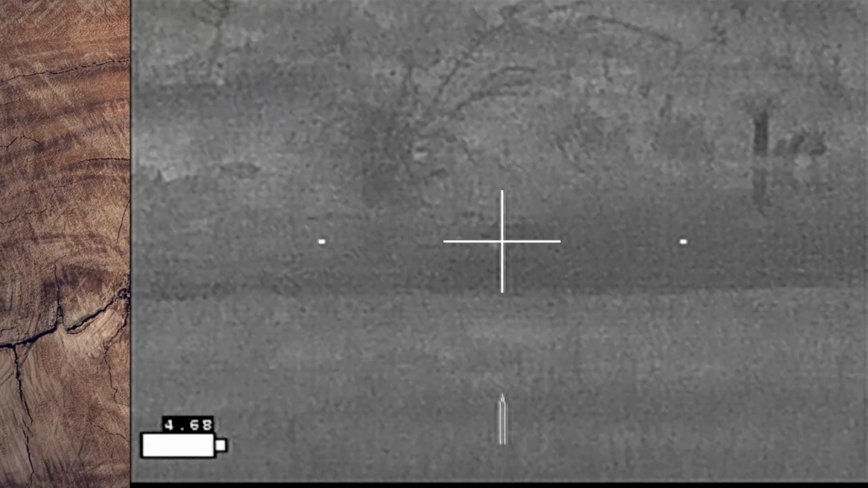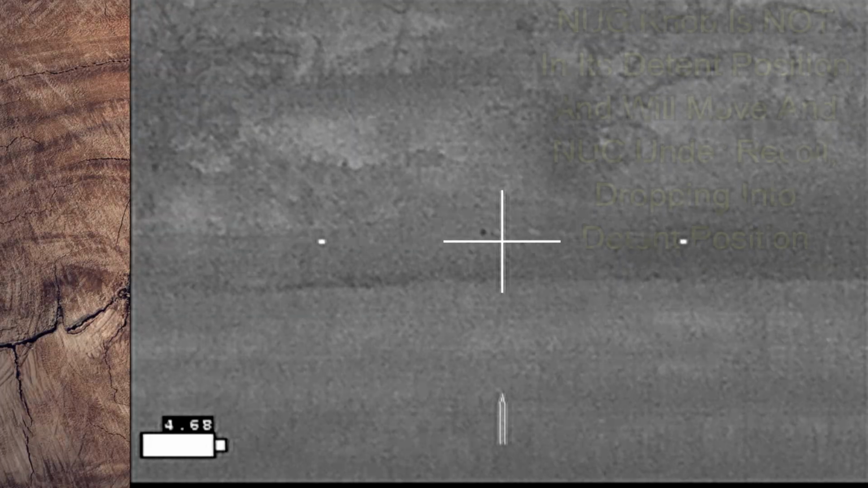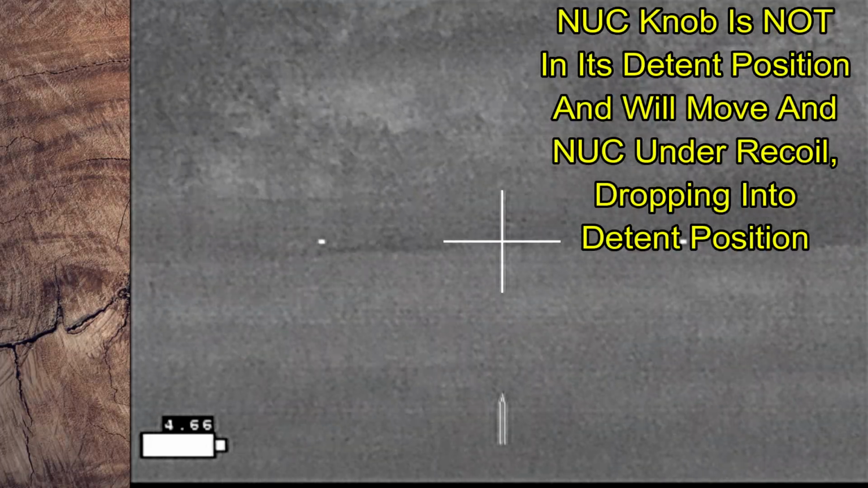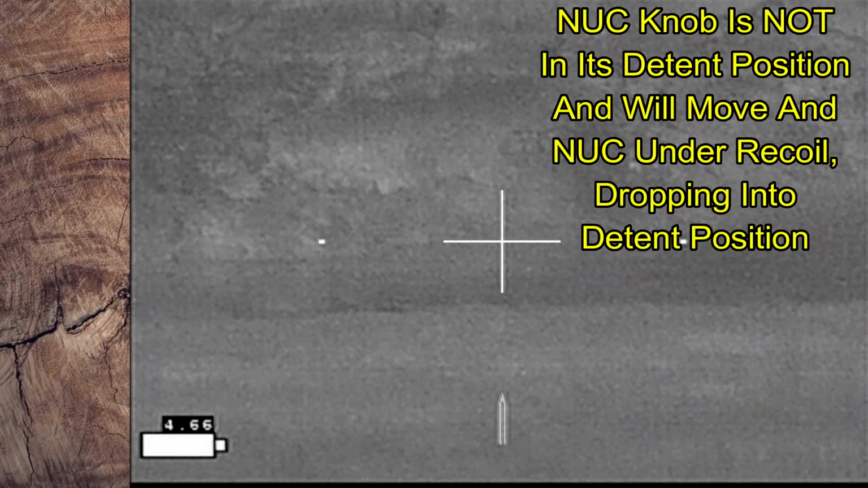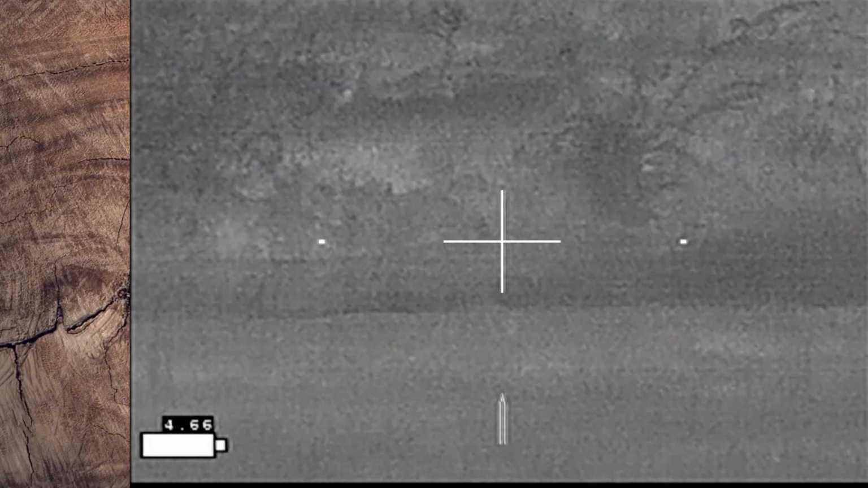and I'd done one final nuke and left the nuke button, or the nuke knob, just in place, which you're going to see is going to be a problem because under recoil it's going to move just ever so slightly when I take my shot. The beaver comes out of the water.